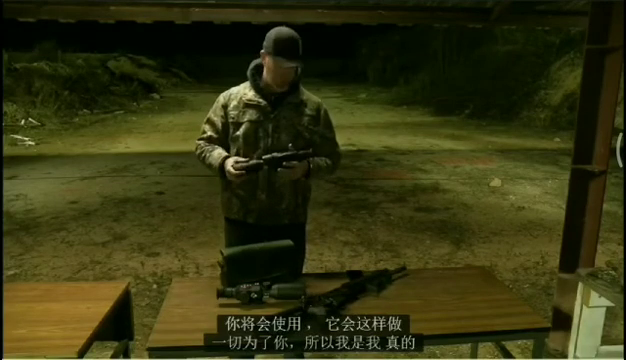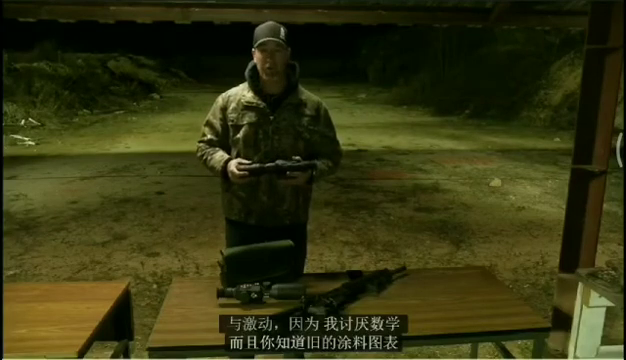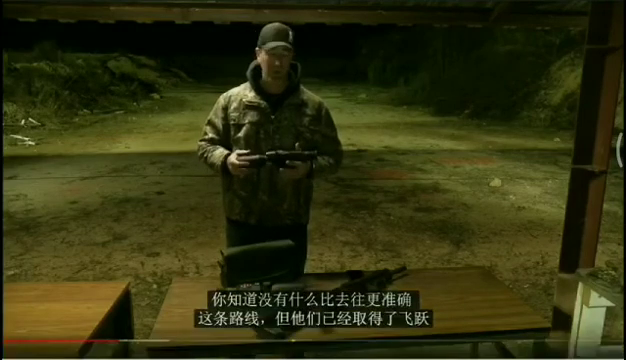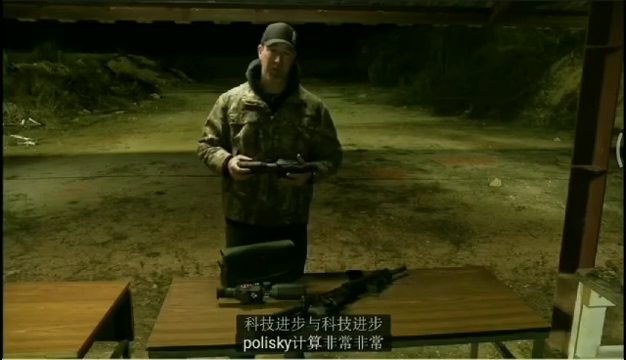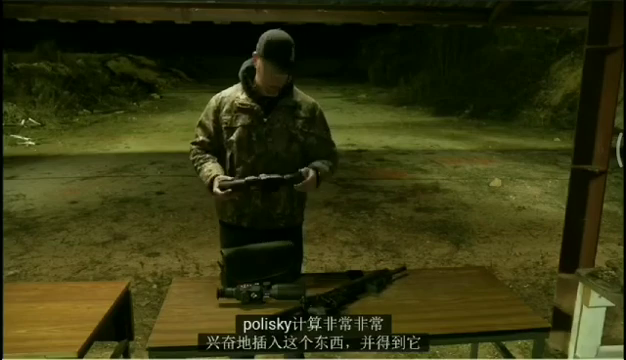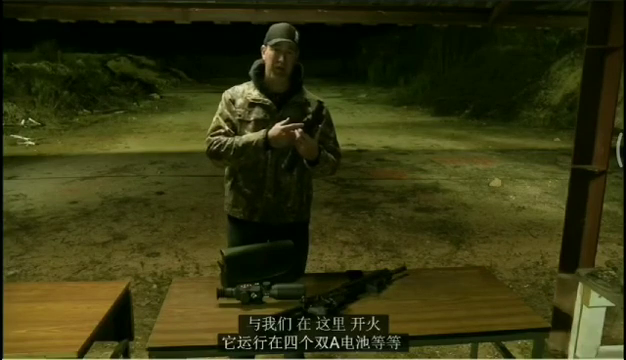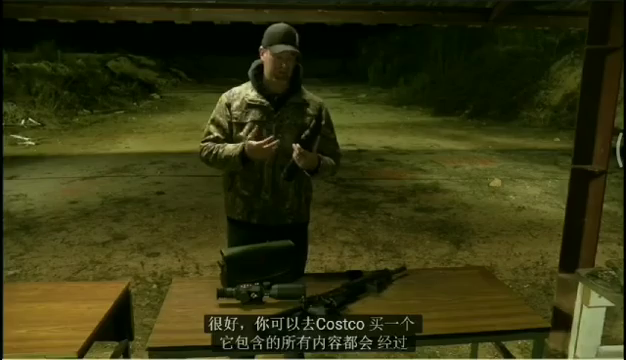So I'm really thrilled with that because I hate math, and the dope charts of old are kind of getting antiquated. I know that nothing is as accurate as going that route, but they've made leaps and bounds of technological advancements with the ballistic calculations. So very, very excited to plug this thing in and get it firing with our AR here. It runs on 4 AA batteries. So great, you can go to Costco and buy a whole pack of those. It does go through